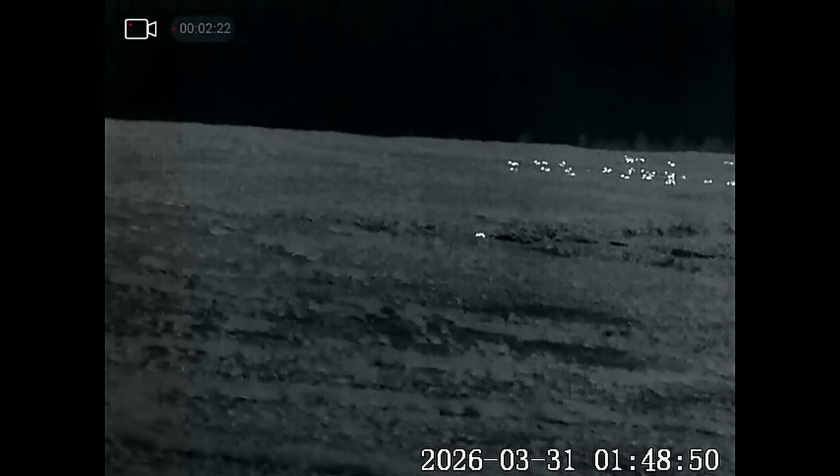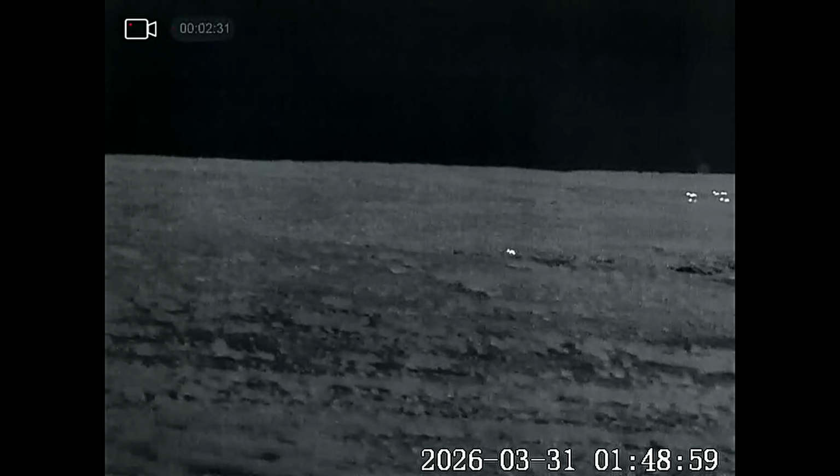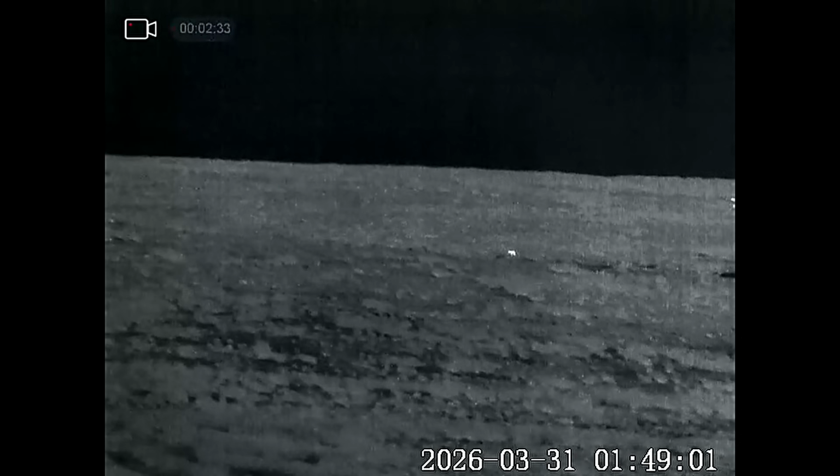And when that badger had gone, I looked up the bankside, and there's our friend the limping fox back. I don't know where that's been for the last couple of hours, but it's made its way back along. I'm hoping eventually it's going to make its way back down towards me, because this is actually one I'd like to take if I can.